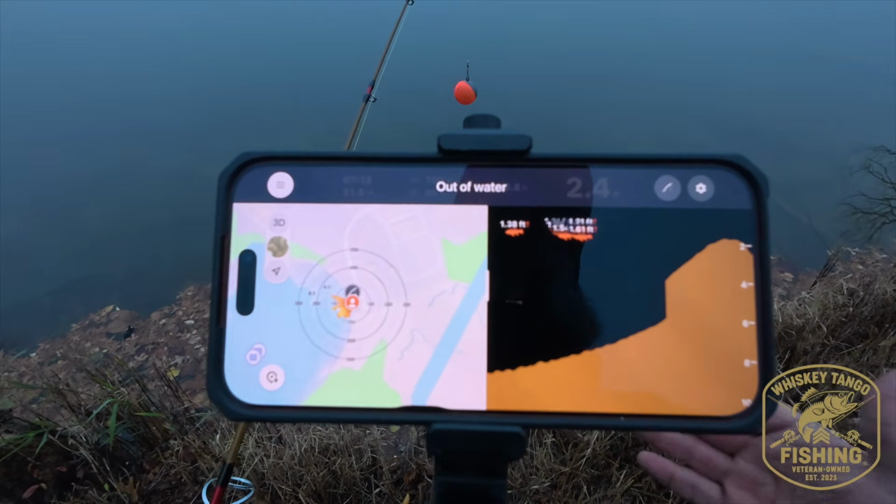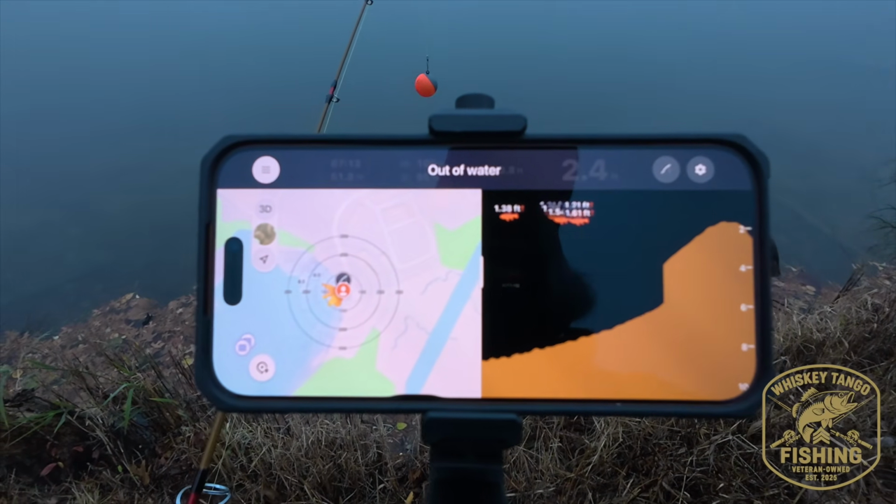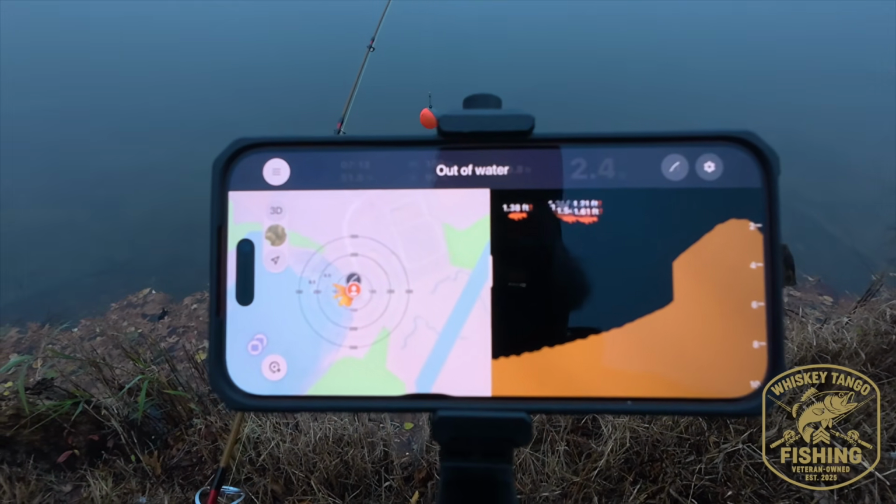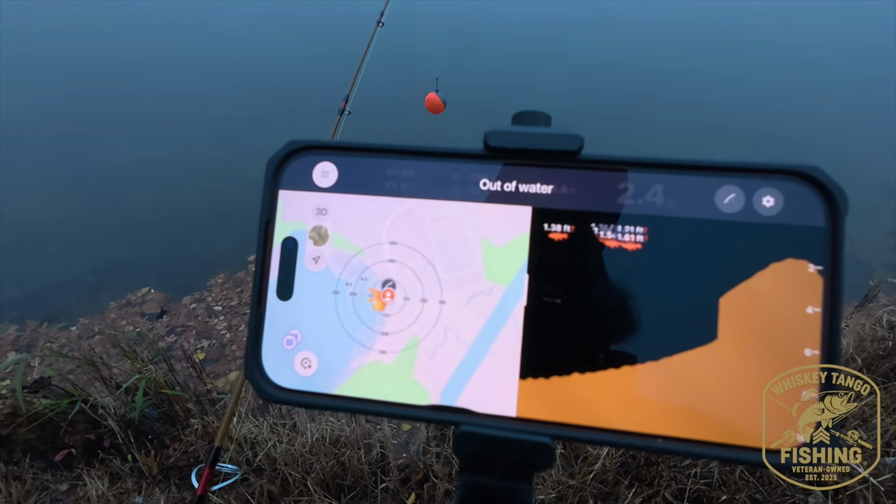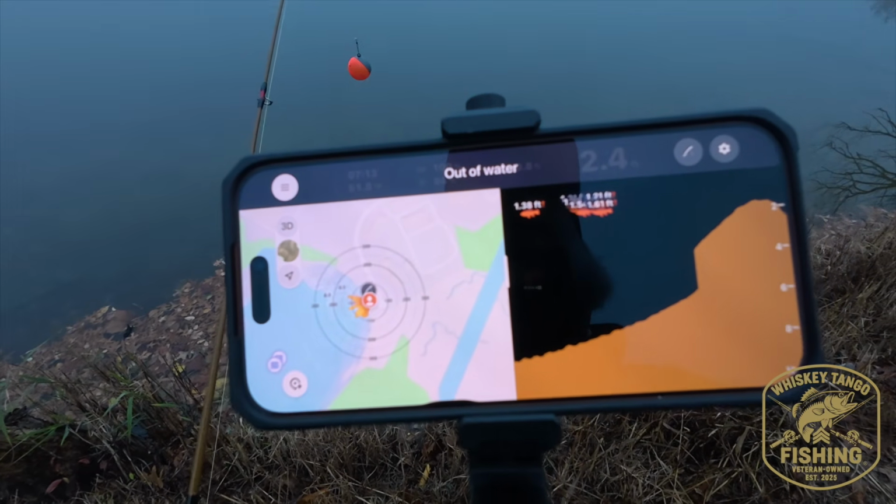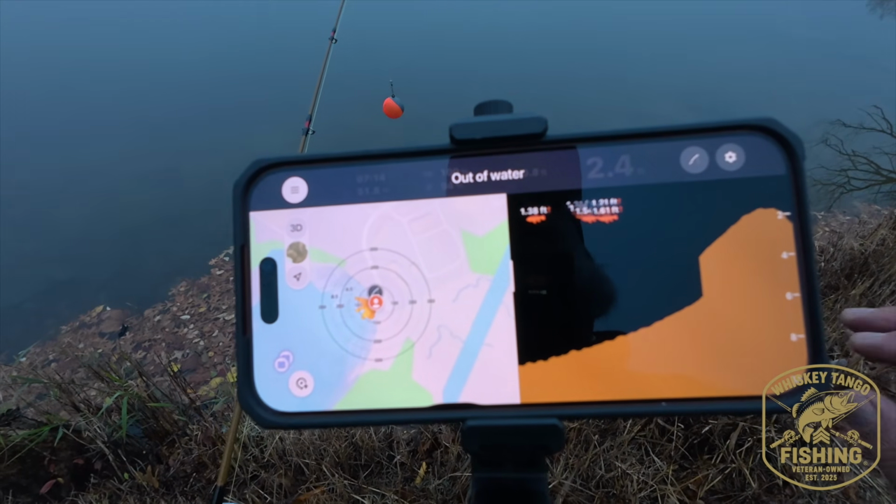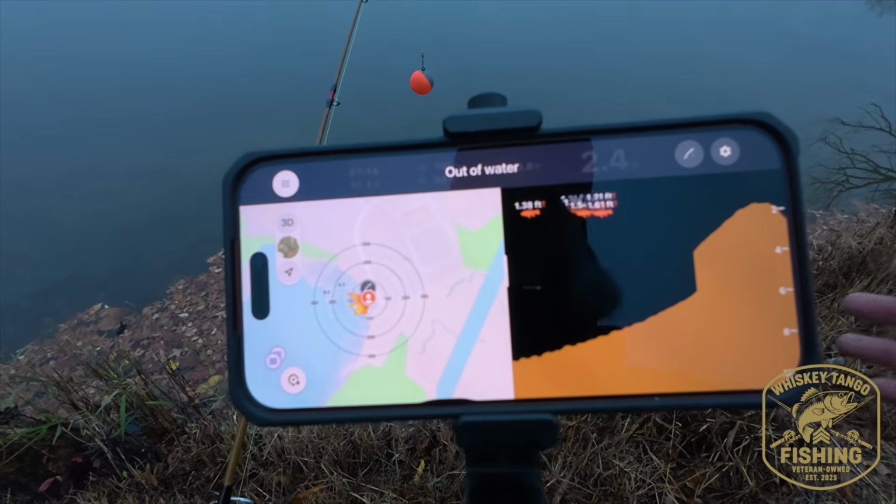Do you need it? Not necessarily, right? The Pro Plus 2 is a lower cost option and still does a phenomenal job. But if you're like me and you want every bit of detail that you can get when you're fishing a body of water, the Deeper Max is the way to go. I believe it retails for like $279. It started shipping the end of September this year in 2025, and I'm really happy with the product overall.